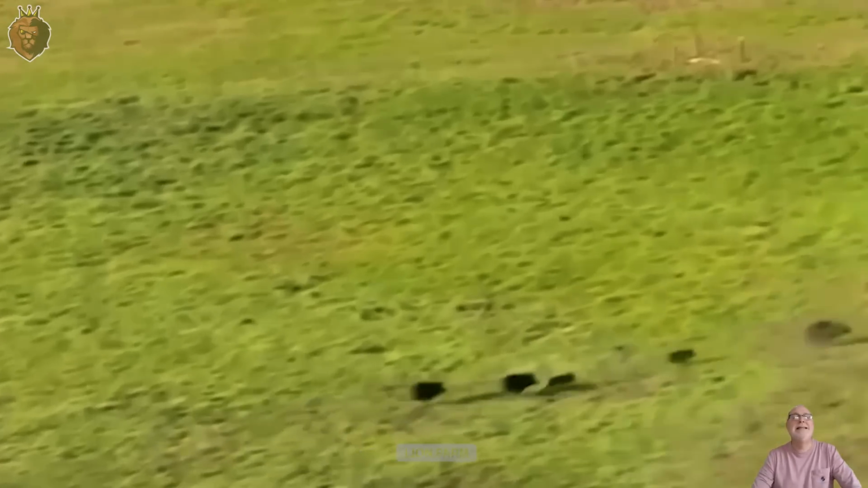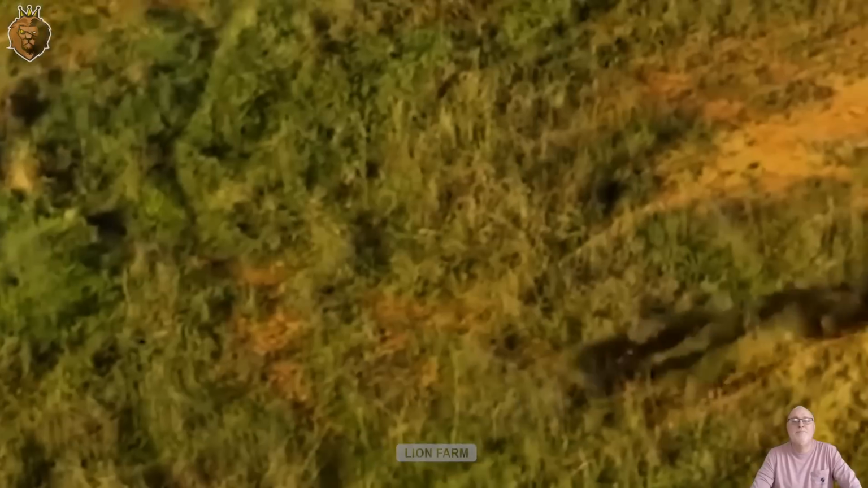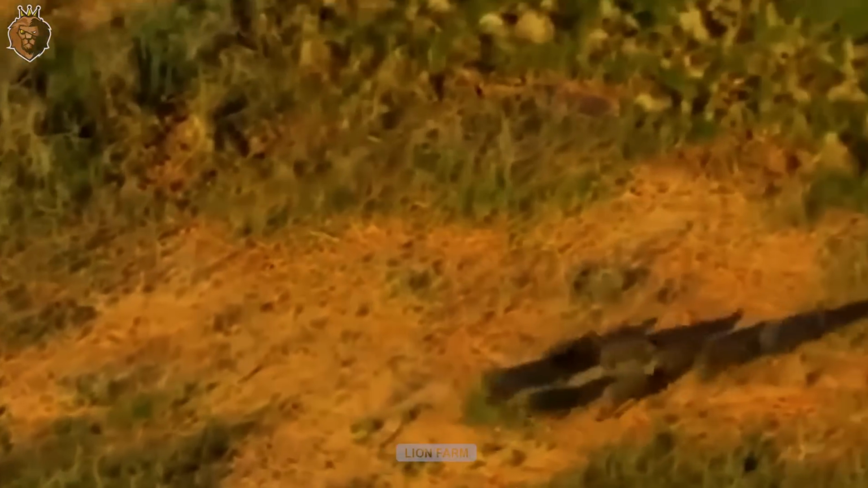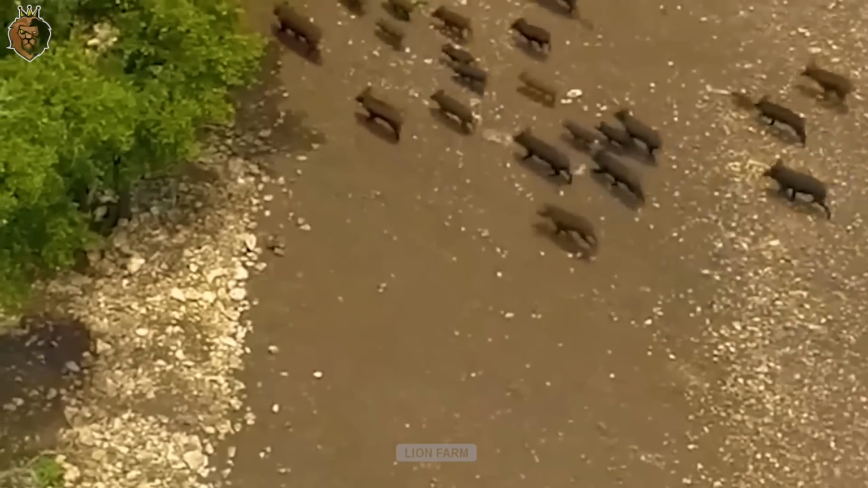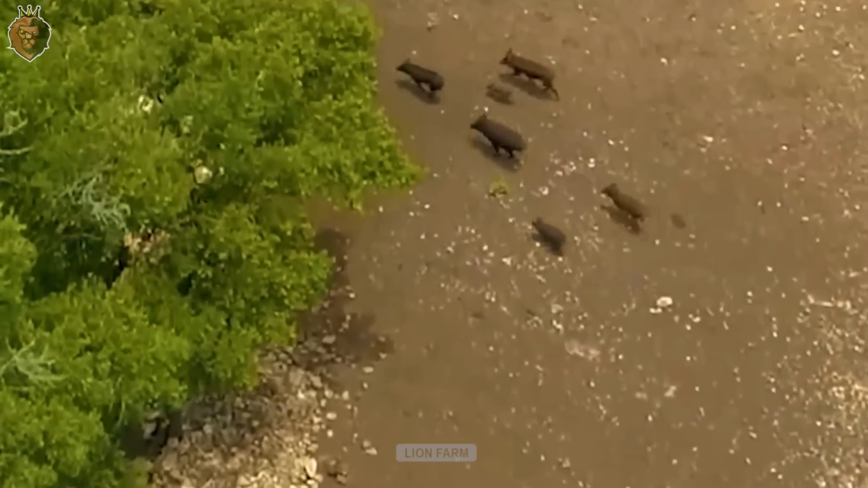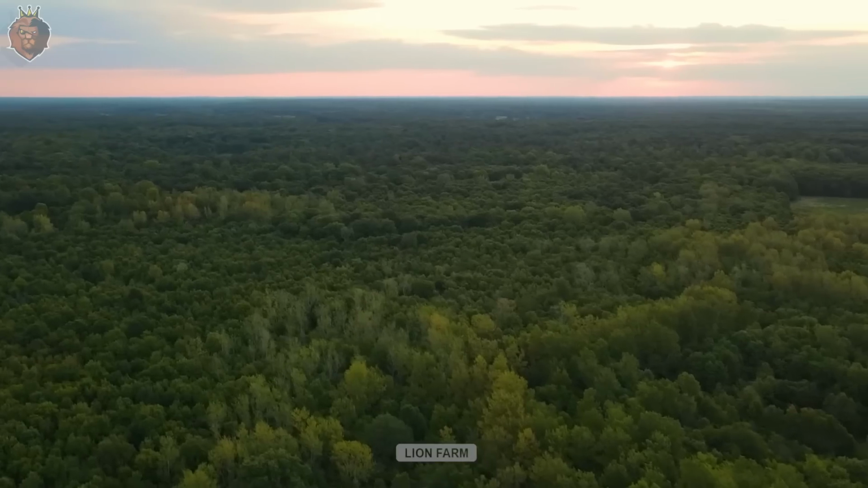Have you ever wondered why wild boars continue to rampage freely, even though steel cage traps, considered the ultimate weapon, are in place? Is there a hidden secret being concealed, or is this method just a useless illusion? Join Lionfarm as we uncover the surprising truth in this video. What you're about to see may be hard to believe.